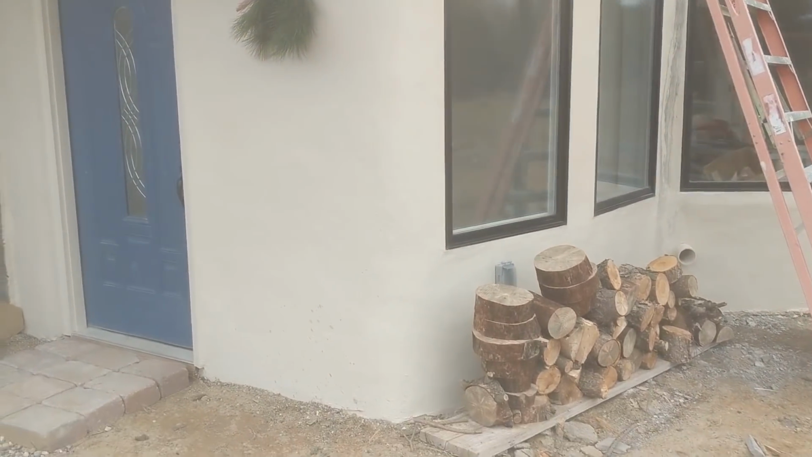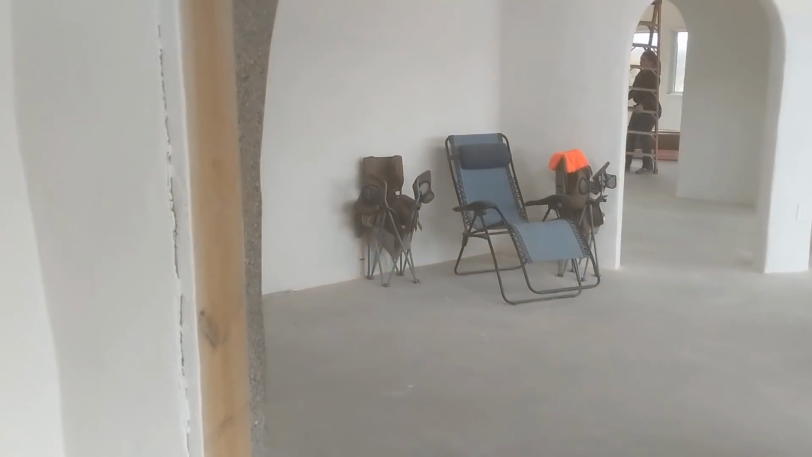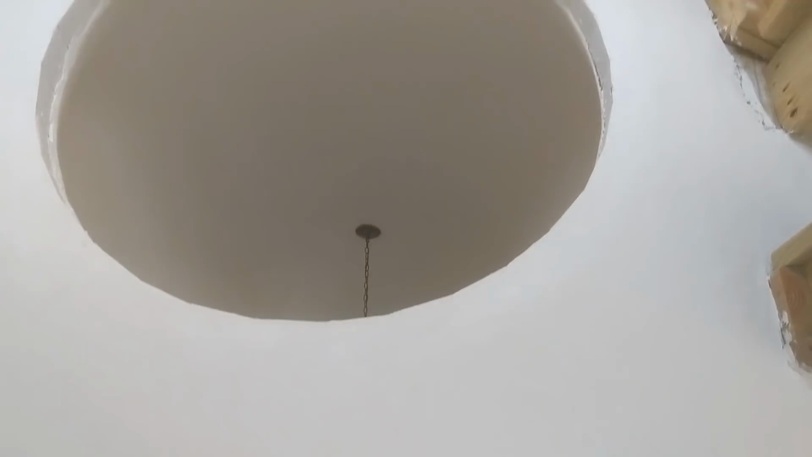Let's go inside. Sherry's just starting working on insulating the playroom wall. You see the ceiling up there is not insulated yet. Going into the living room.